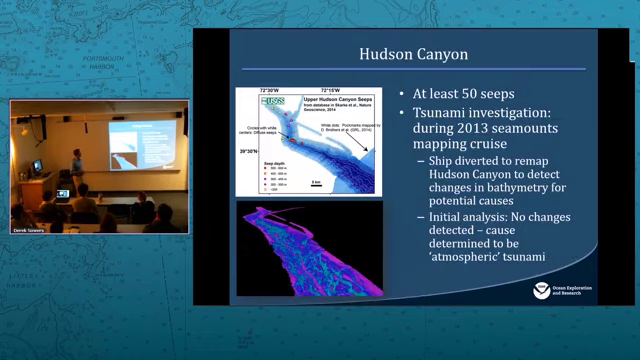On that same seeps note, there's been a lot of work in Hudson Canyon by many ships, but we've also contributed that data set, discovering lots of seeps there. And this is a particularly relevant area for understanding if Hudson Canyon presents any kind of tsunami risk. So USGS is actively looking into trying to understand the dynamics of landslides. And this is one place that we've contributed data to help inform that understanding.